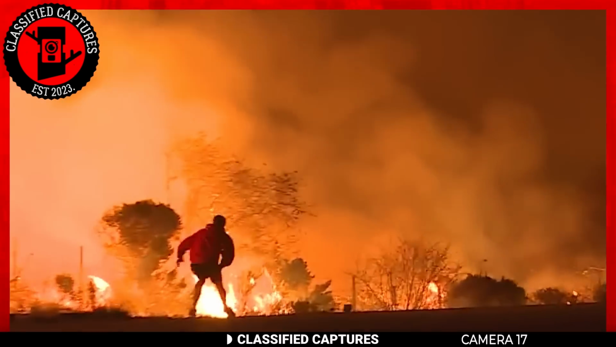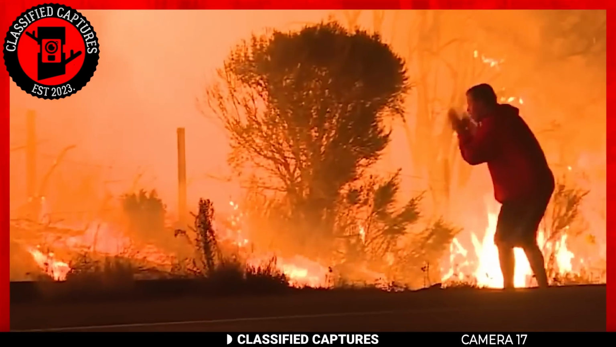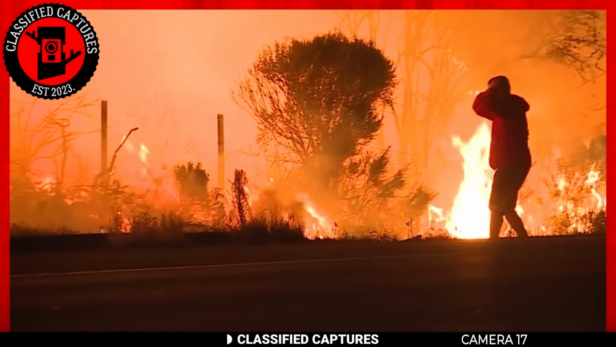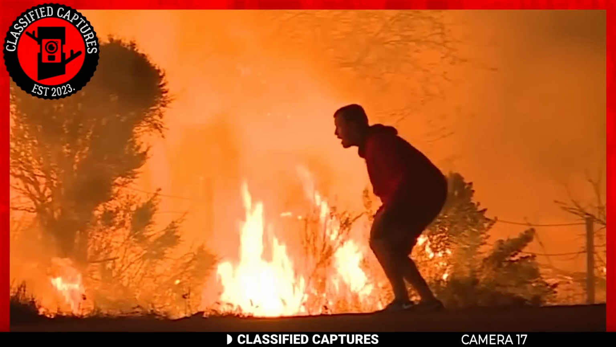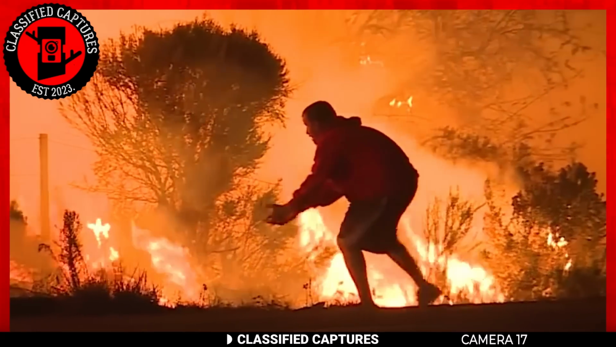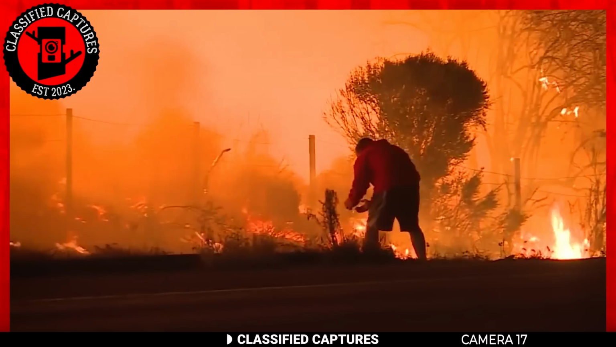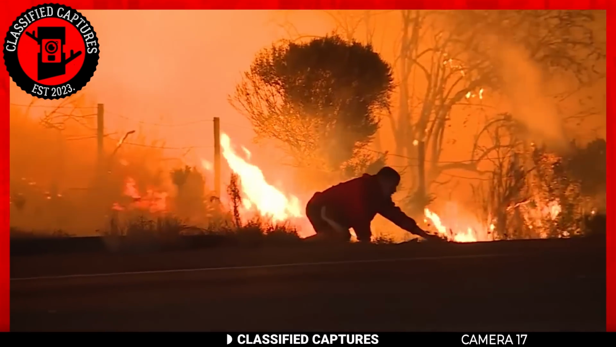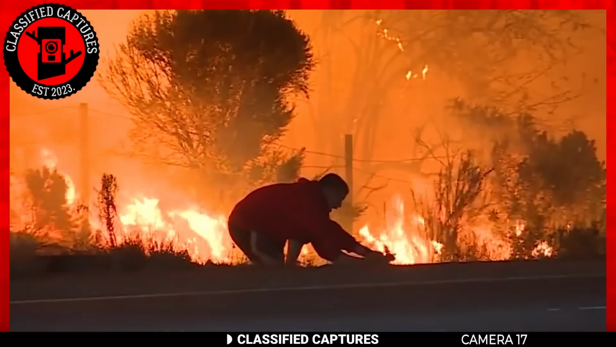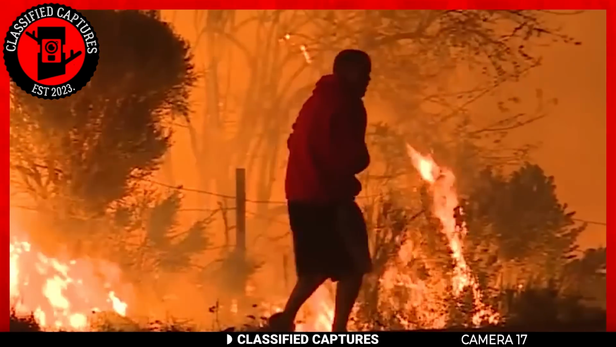As the saying goes, not all heroes wear capes, and this footage is nothing but a true example of that. Have a look. This man was driving by the Thomas fire when he immediately stopped and ran towards the flames. Onlookers took out their cameras to film, wondering what he was doing, when suddenly he grabbed something from the ground. It was a rabbit. The man actually stopped to save the rabbit from the fire.